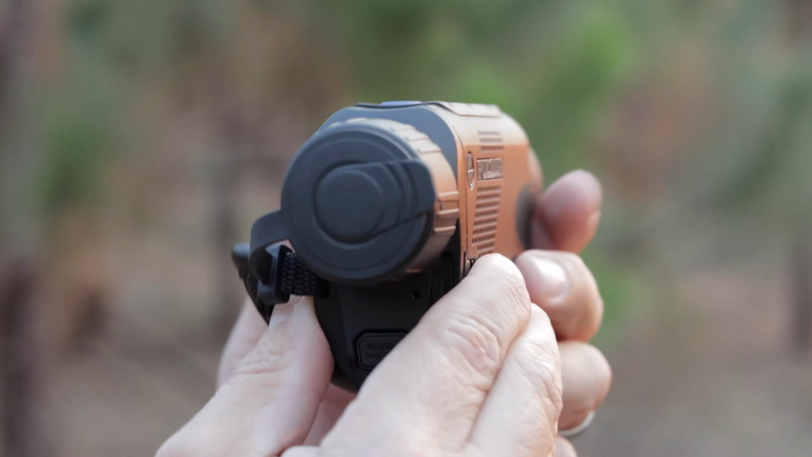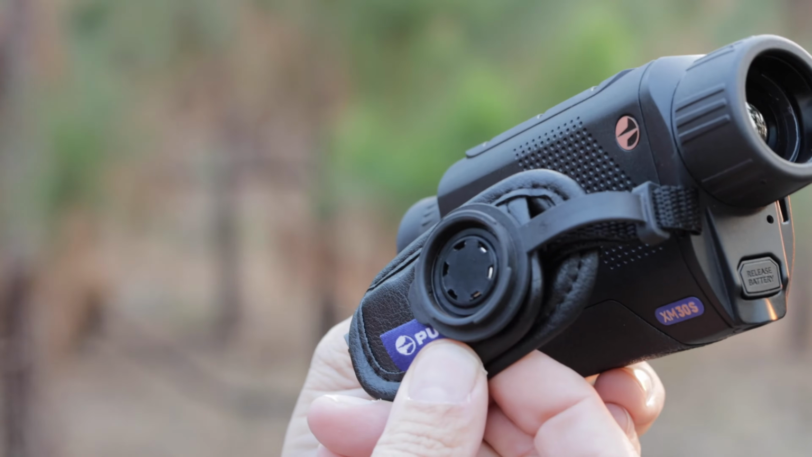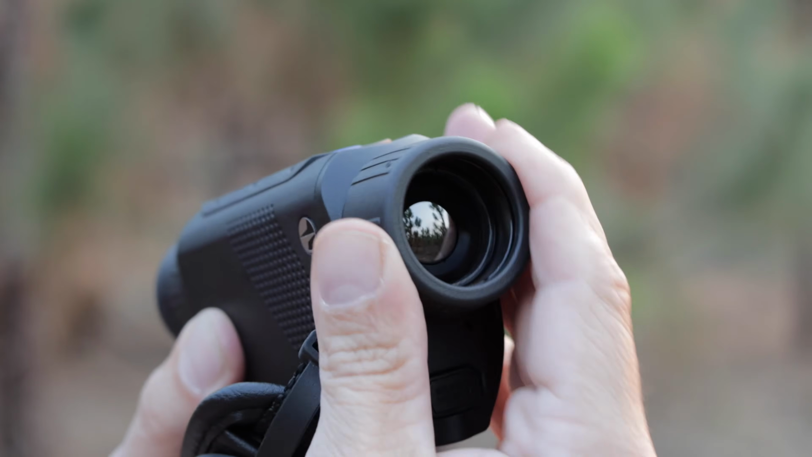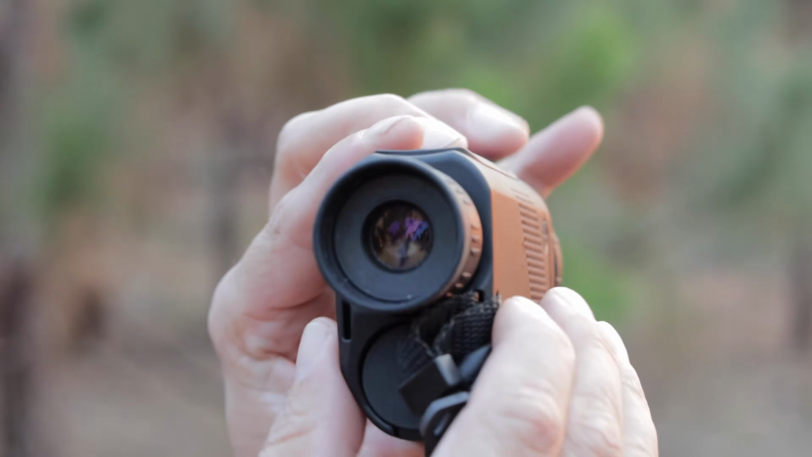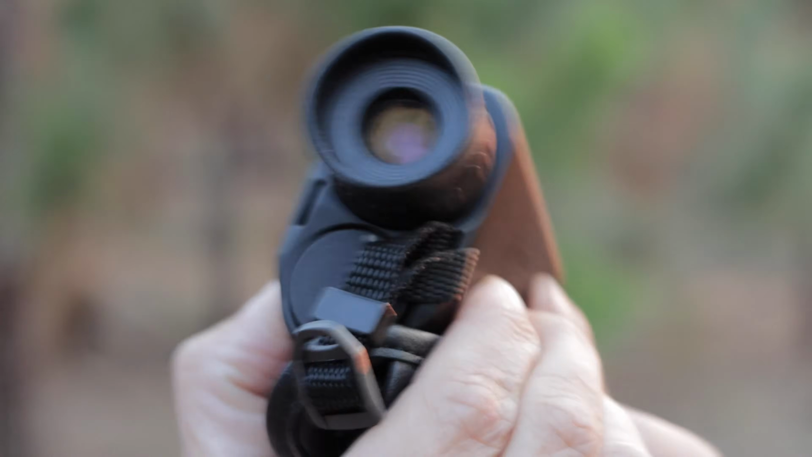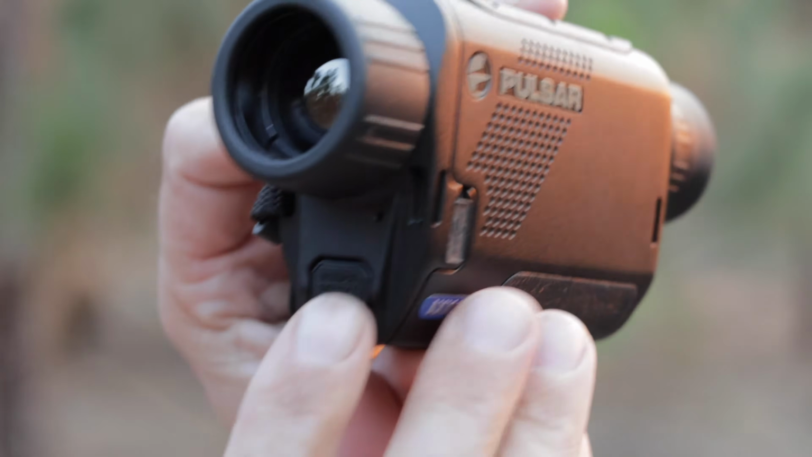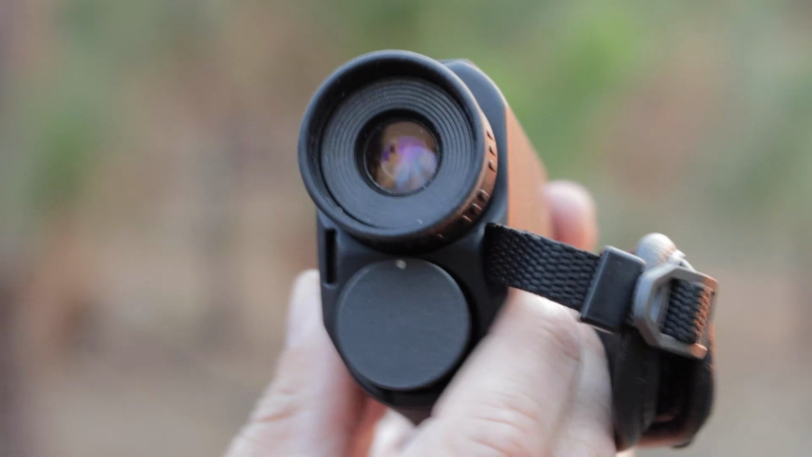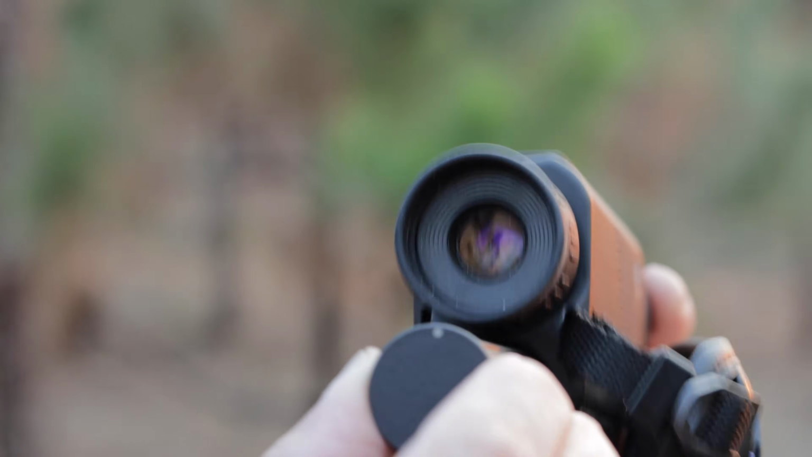So this right here has a 320 by 240 resolution at 12 micron, an AMOLED 1024 by 768 display, 4.5 to 18 digital zoom, a 1300 meter detection range and a 30 millimeter objective. Now this takes the APS-3 batteries, the new line does not. So if you're invested in Pulsar already and that's the type of batteries you have, this might be the thermal to go to, so you're not jumping back and forth to multiple batteries.